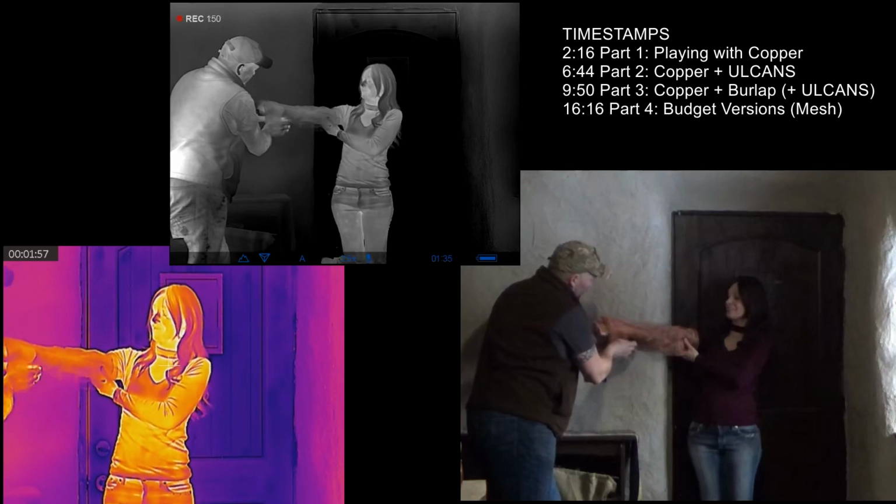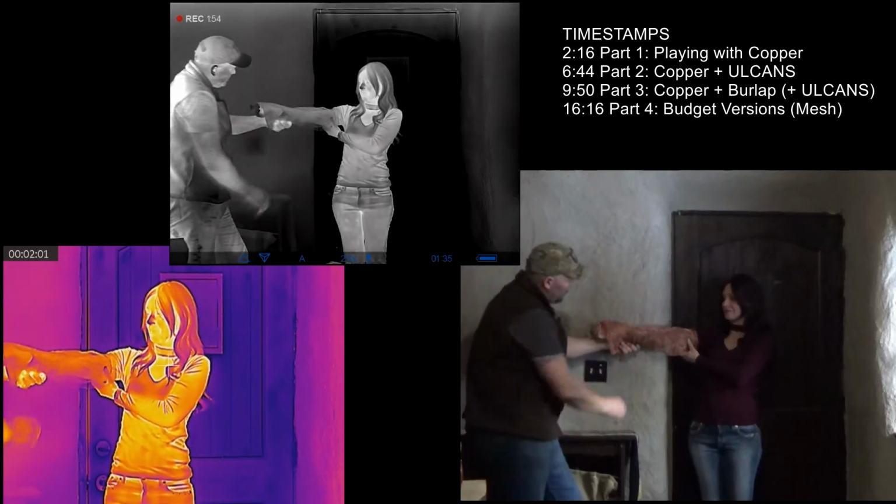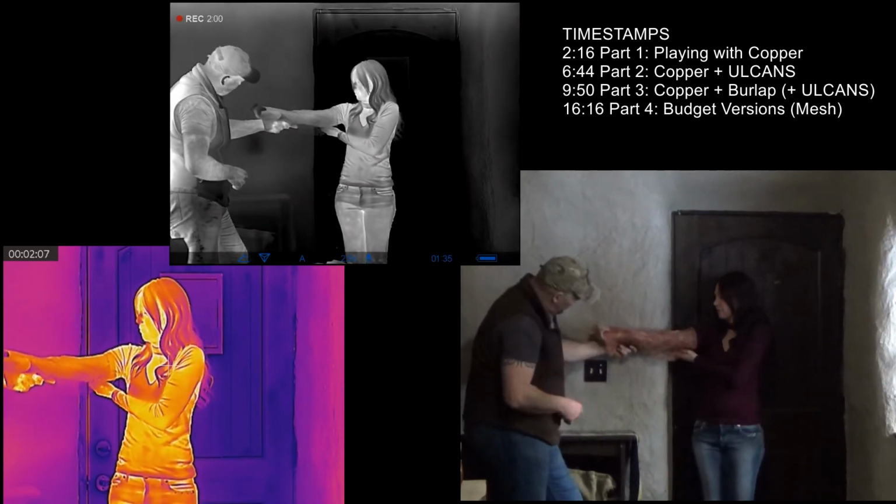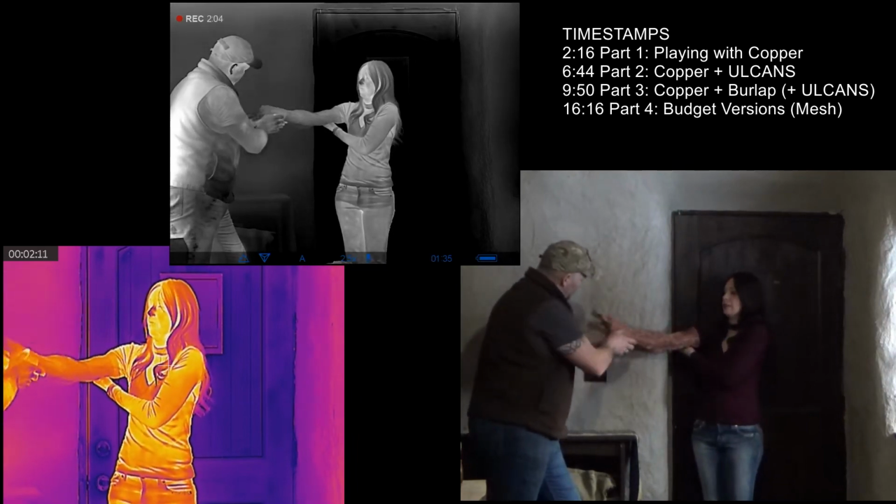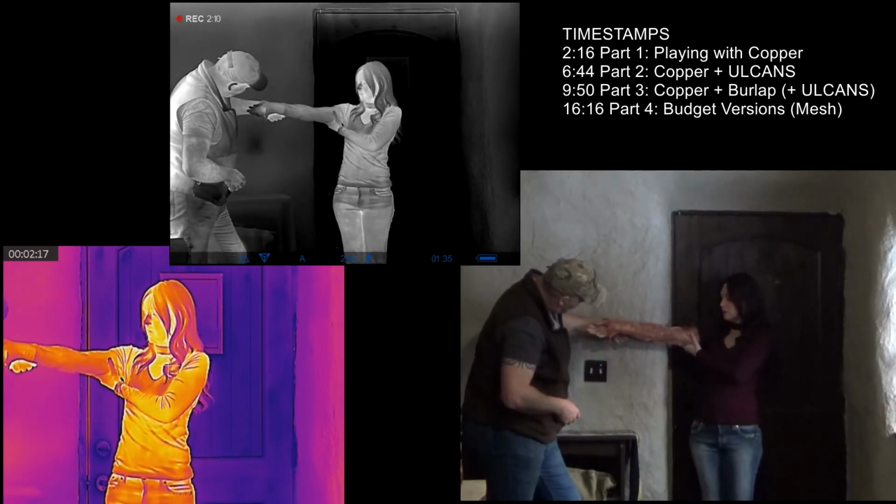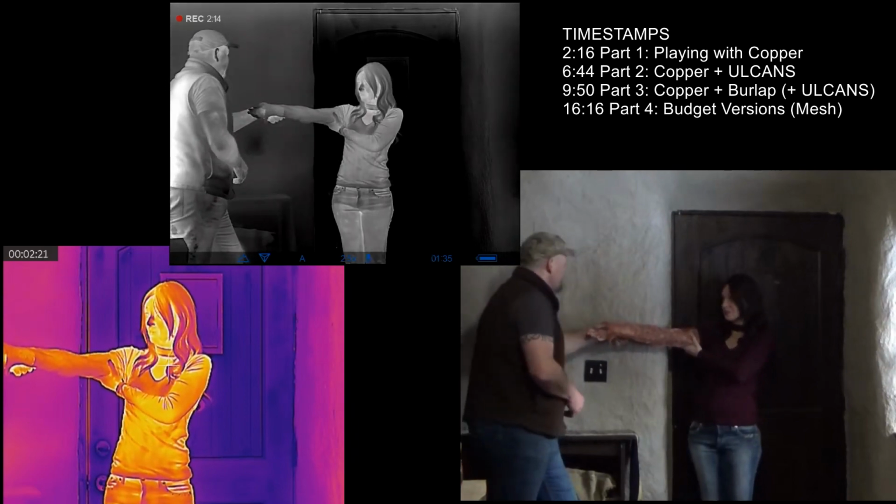Alright, so now this is doubled up and pinched. It's a pretty impressive air gap that it gets there. Pinch it down. So there's like an air gap inside. Gotcha. But there's already an air gap. That's 2 layers.